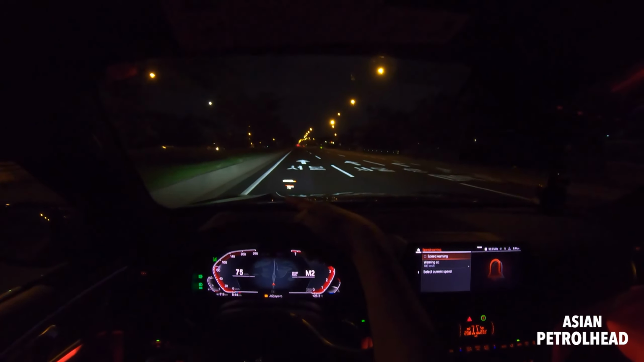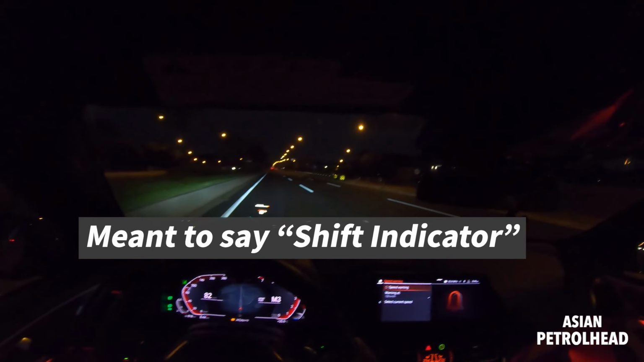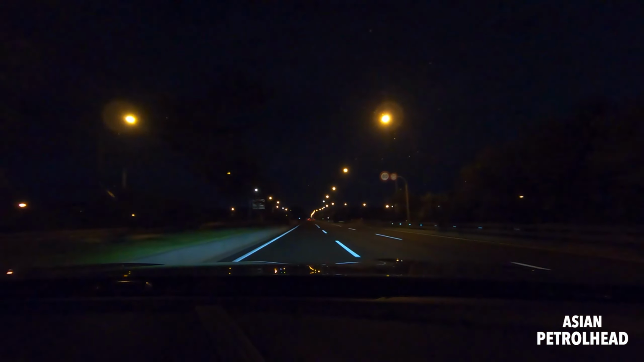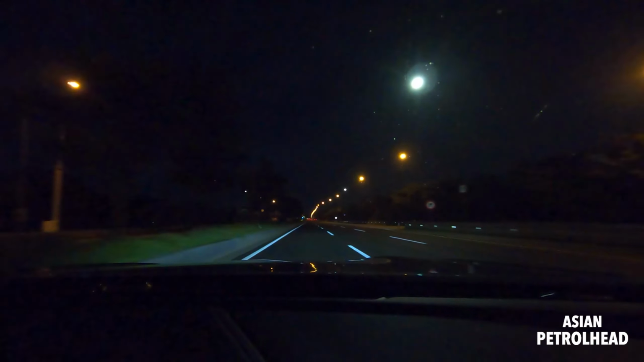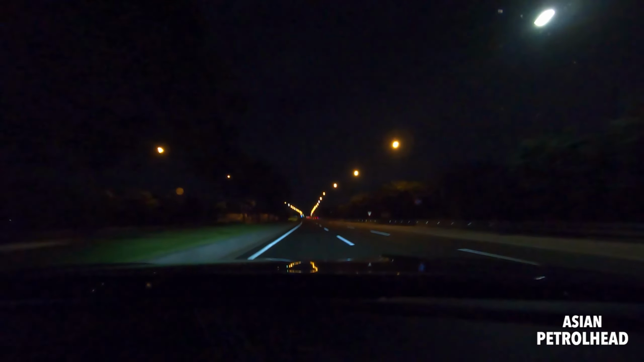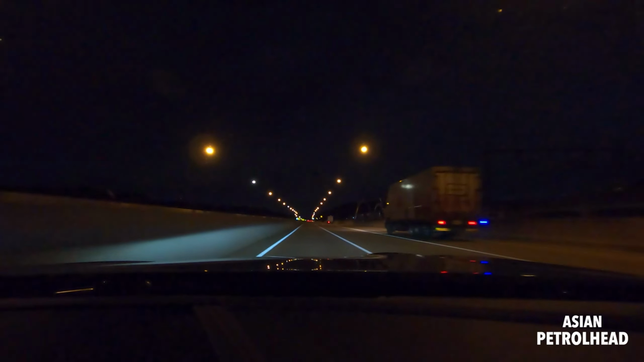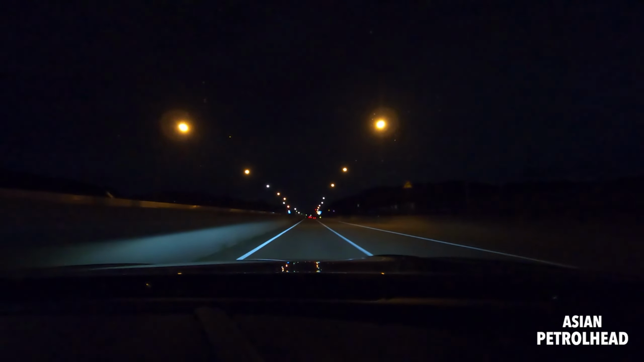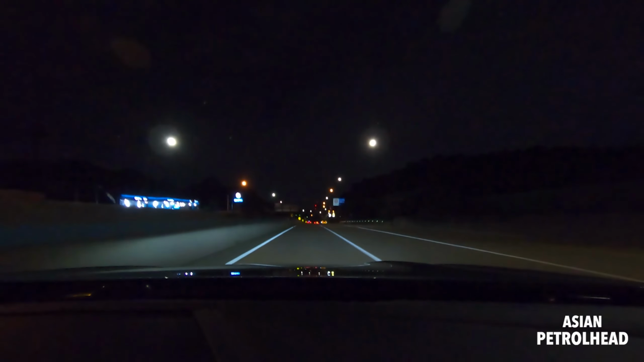Oh, you see that on the gauge cluster? It also has a rev limiter. Oh, God, it just pulls. Oh my goodness. So on the top, it also has a shift indicator. You see that on the top?